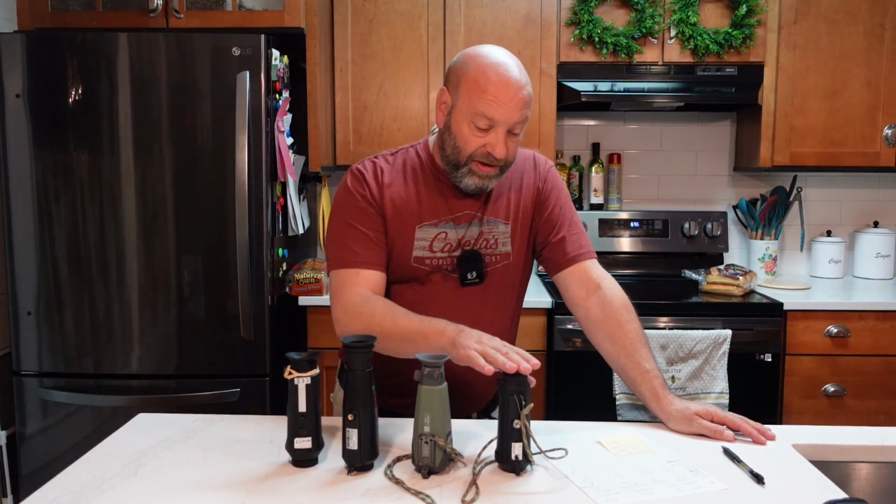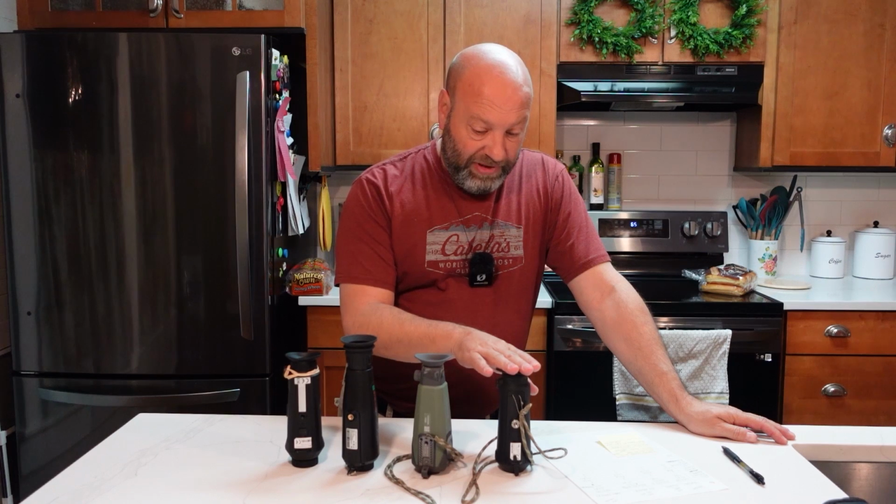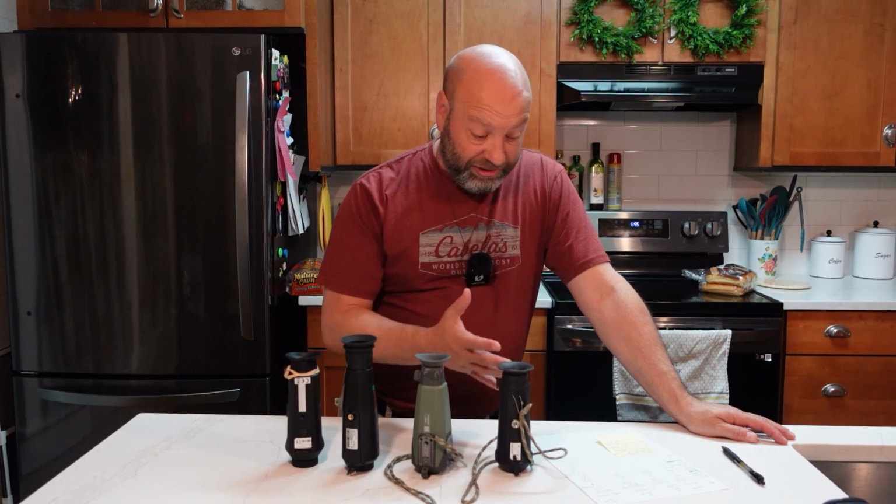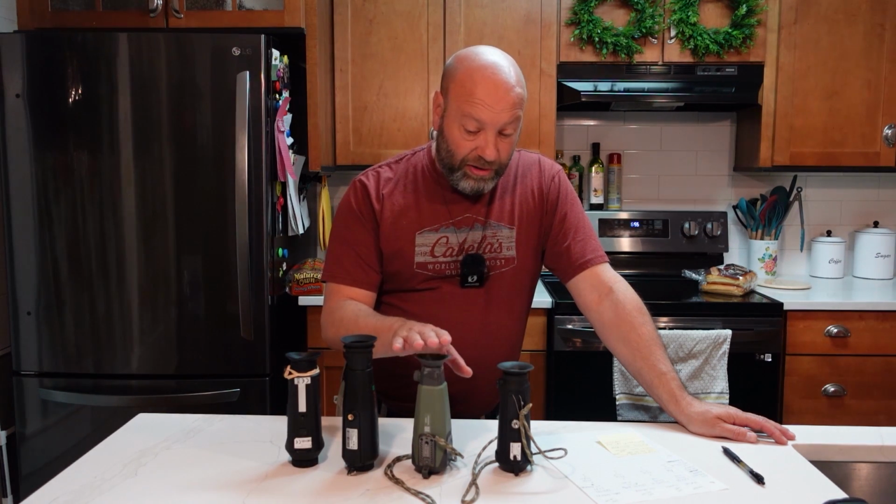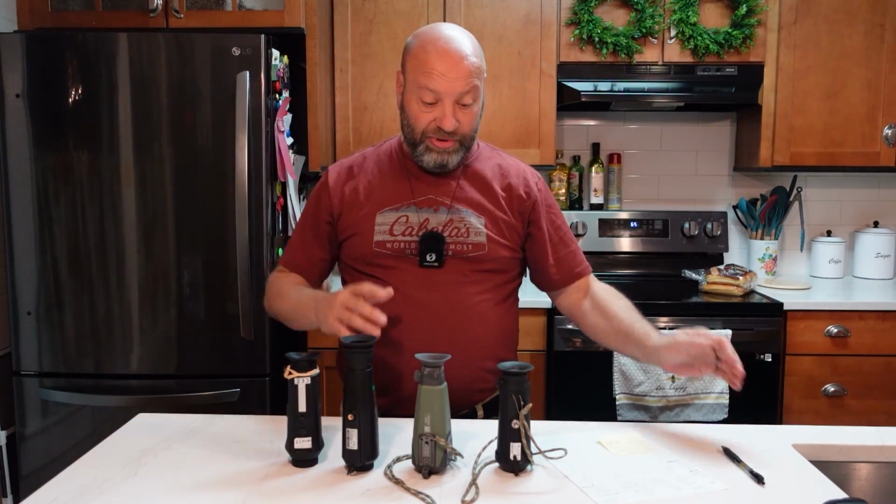Zoom range. This one here being the one that is ultra wide, very, very wide in its view. You get a 1, 2, and a 4 zoom. And really, 2 and 4 are pretty worthless. So it's a pretty wide angle one. It does a good job, but it's pretty wide. This one here, the Topdon, gives you a 1, 2, 4, and 8, and it does a great job. And it's not wide like this in the beginning. It's a little tighter and zoomed in a little more.